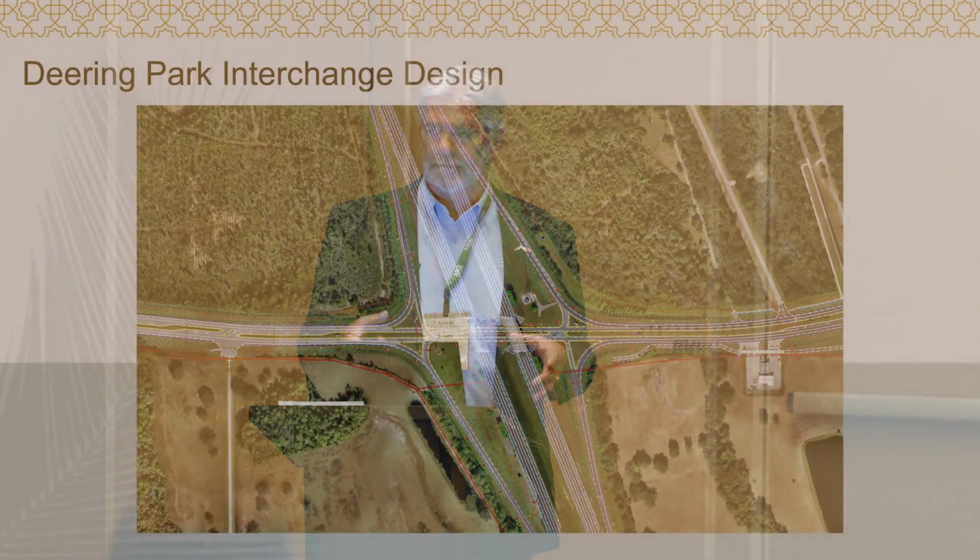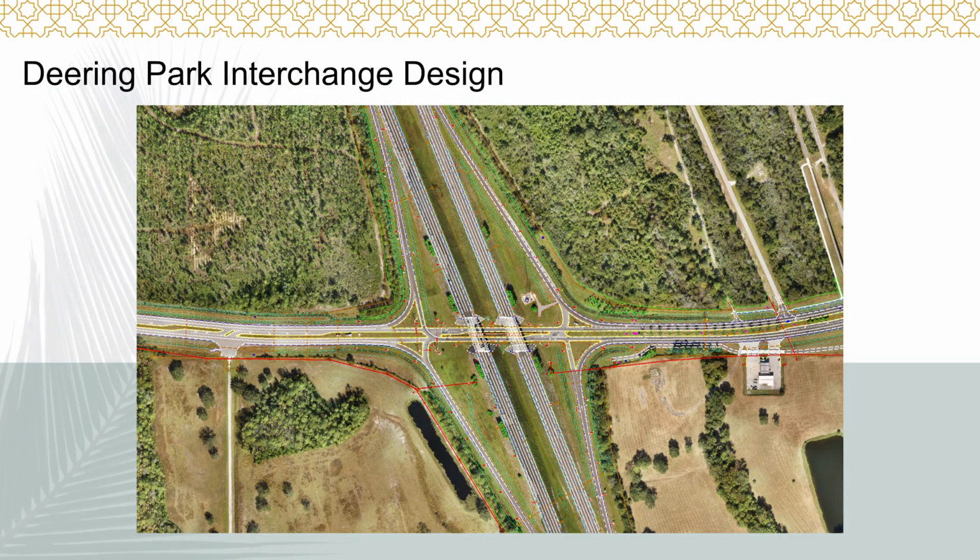Now, what you have here, you'll see in our aerial system, we fly photogrammetry at the same time as we gather our Lidar data. So we have day-of data collection photography of the area. So this is just the ortho photo overlaid with some of the CAD file details of the roadway.